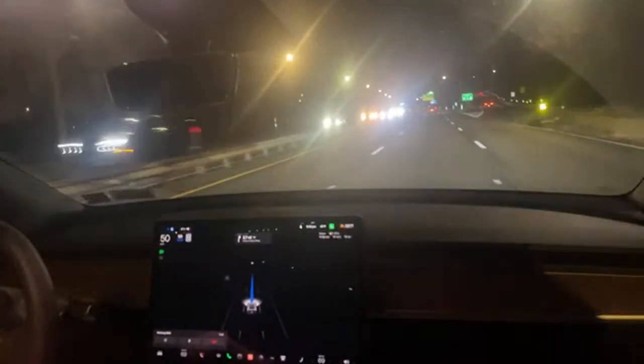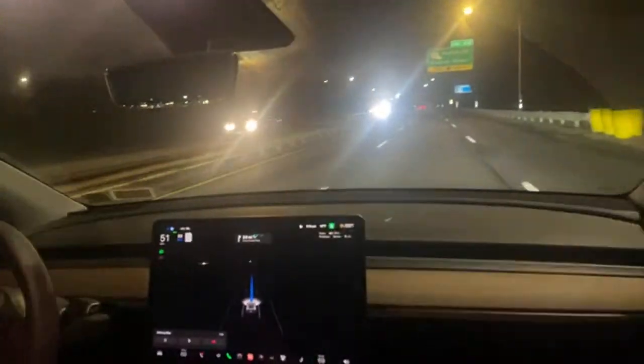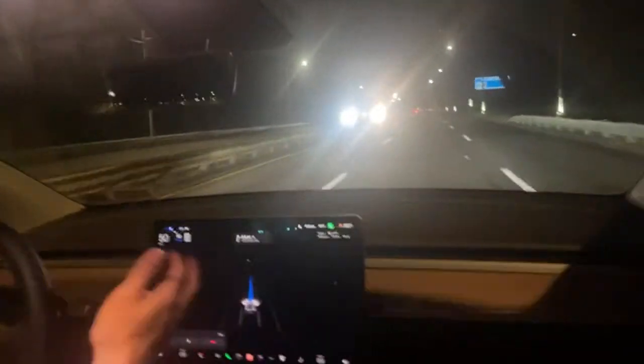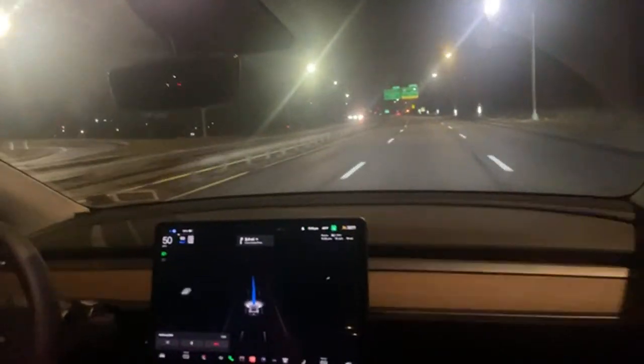If I hit the pedal, I can kind of just power through a little bit, give myself some extra speed when the car doesn't want to do something and I feel comfortable with it. I look at the blue line. So if I'm out on the road and there's a tight squeeze and I'm in full self-driving, the car might come to a stop because it feels too uncomfortable with the car close by.